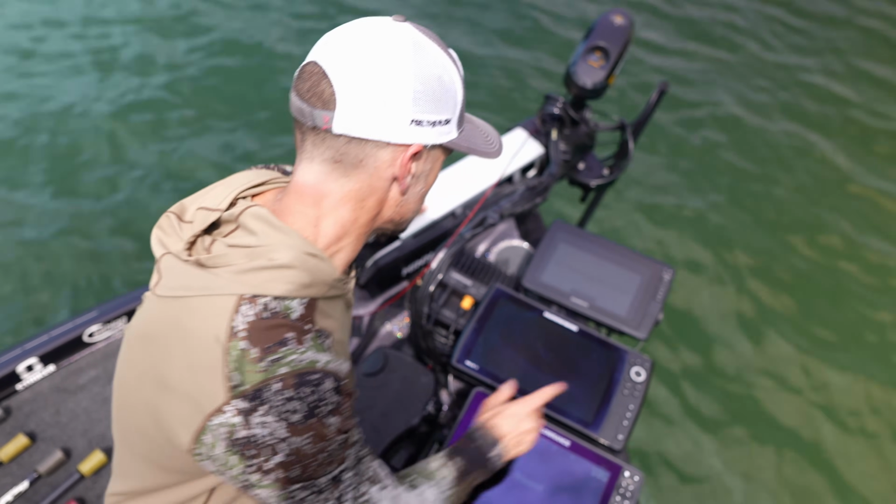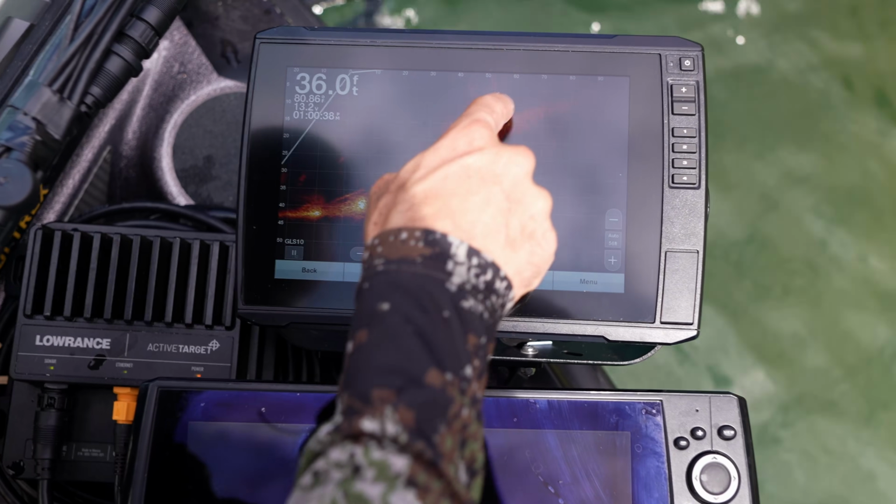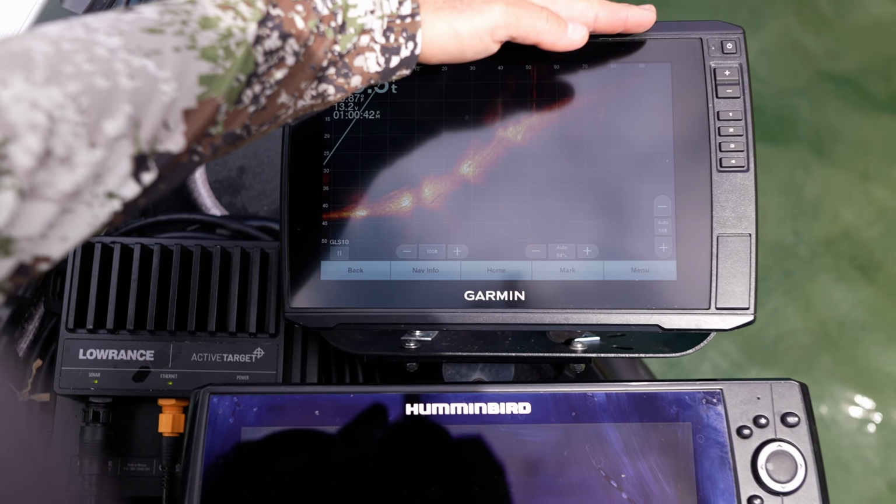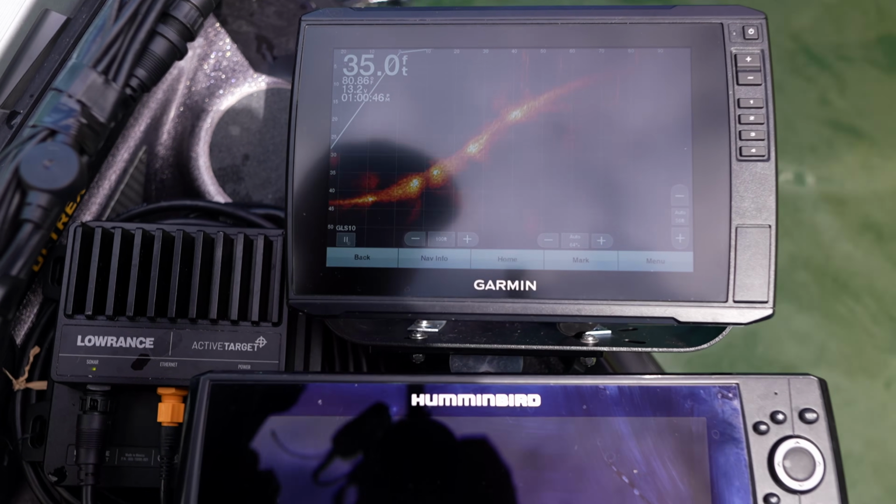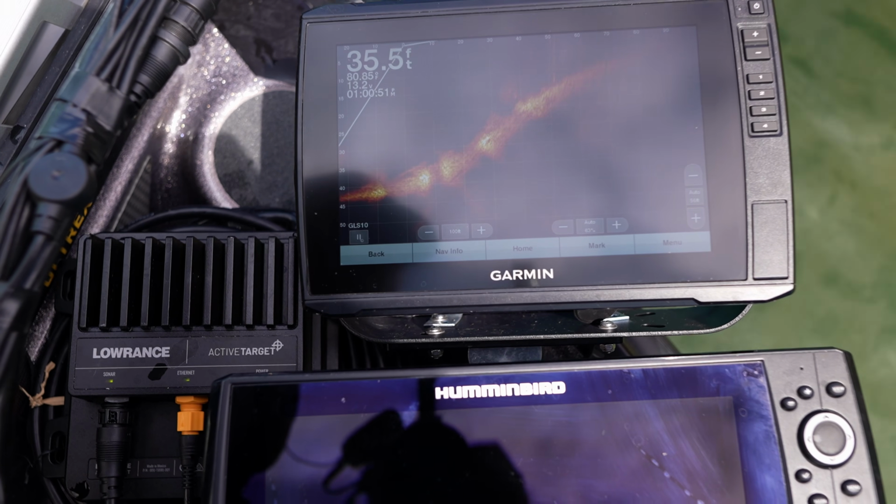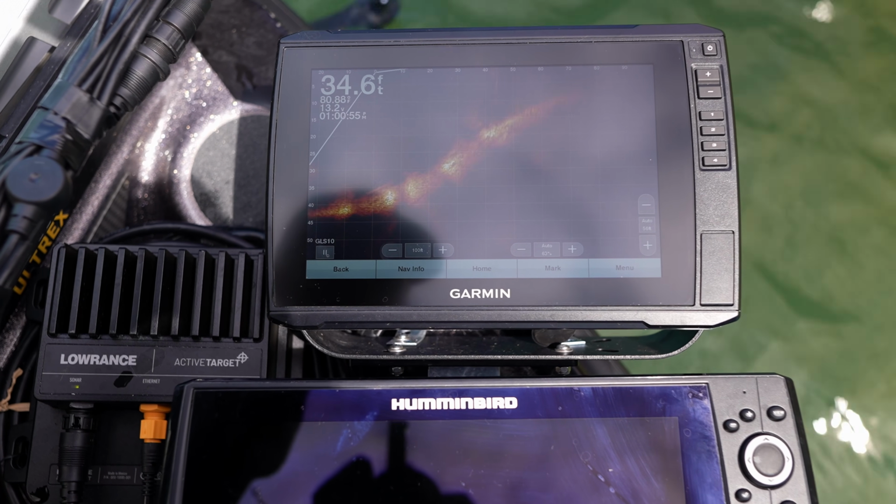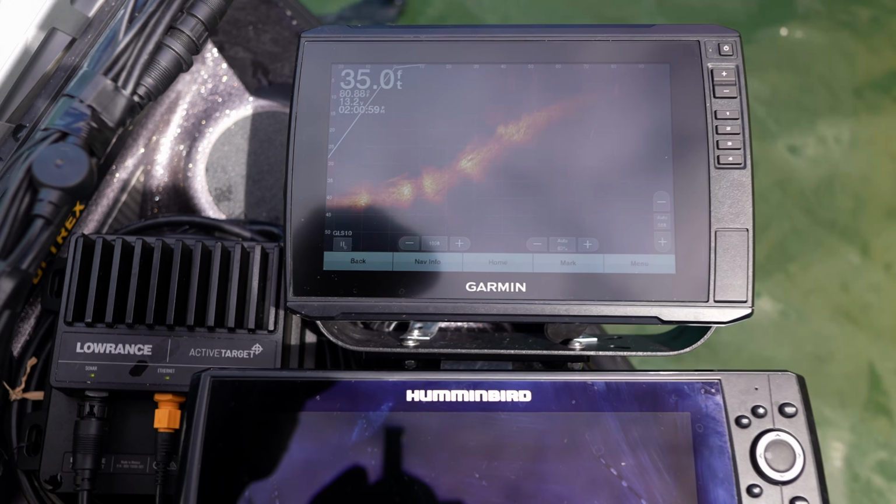But yeah, the Garmin's already up right there. You can see a lot of that stuff up under the dock. There's the poles right there. And that's some of that brush right there. It kind of looks a little cloudy, but we're gonna scan under there. You can see some of that detail. And there's the brush. It's a little fuzzy looking, but you can definitely tell it's something there.